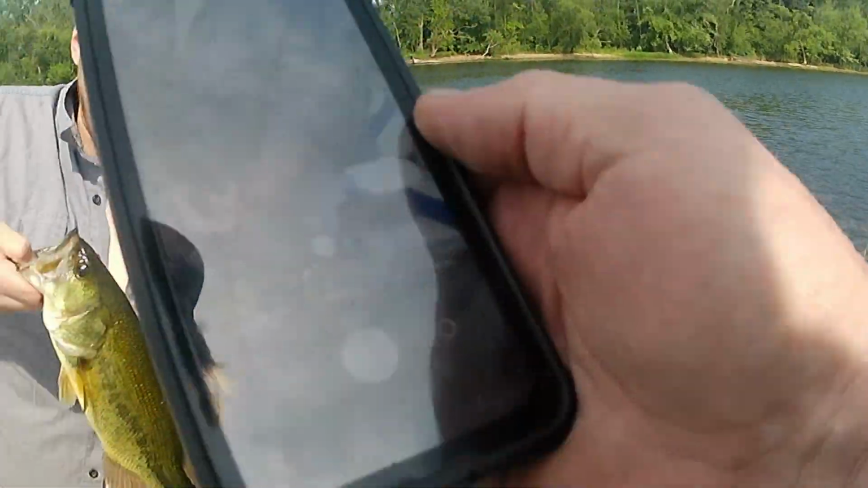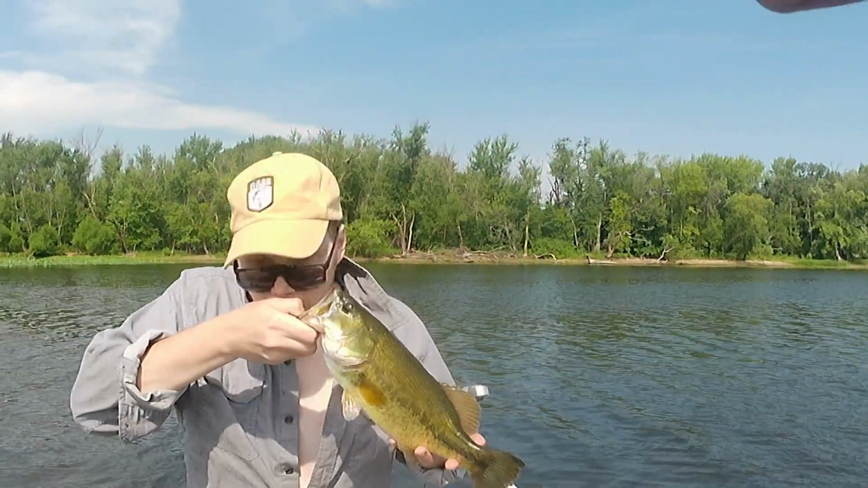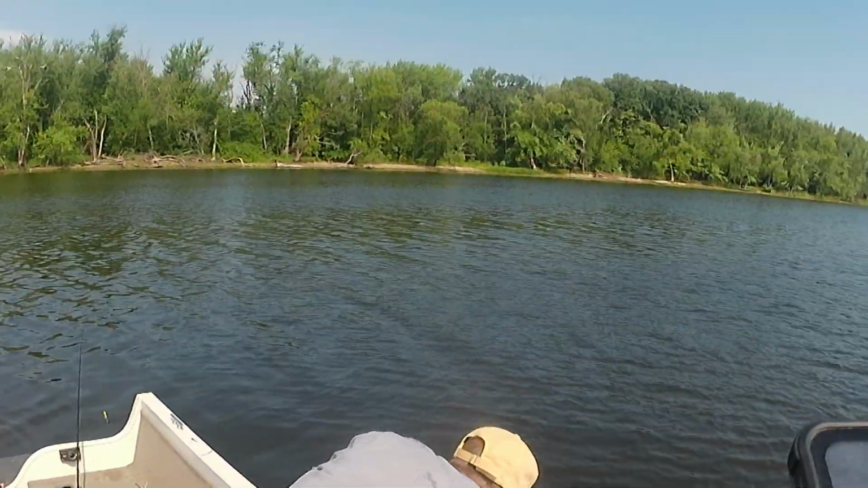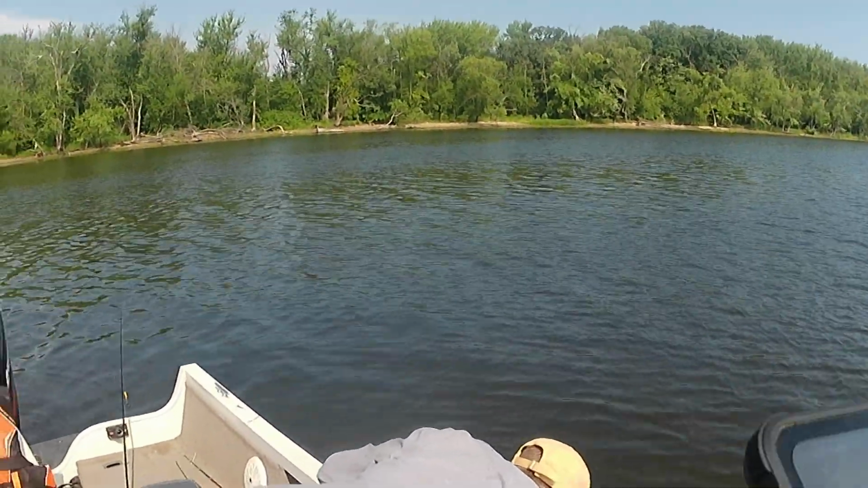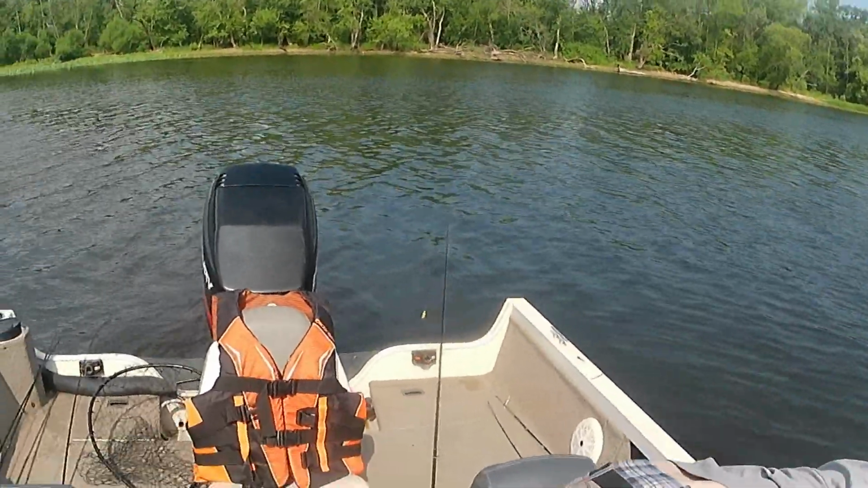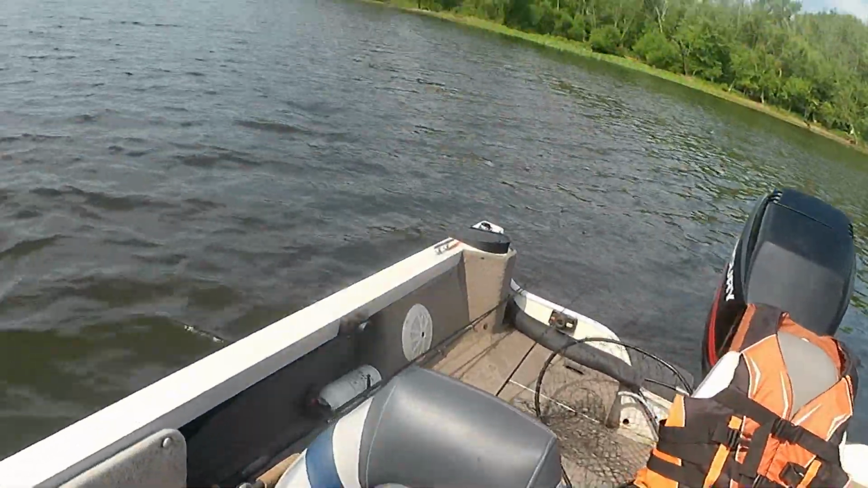I can hold it too with my gun. Nice. Okay. So Derek just caught the first bass.